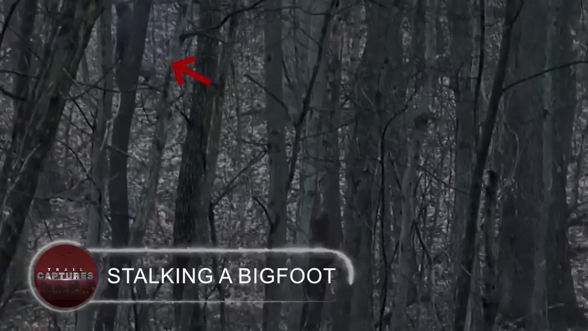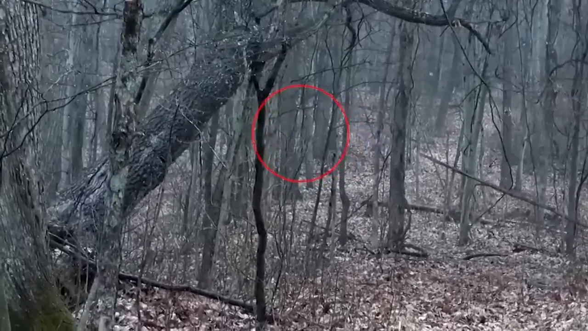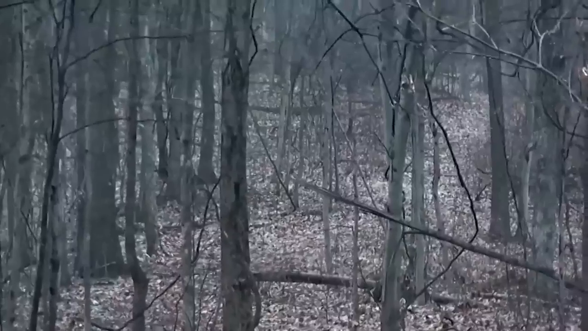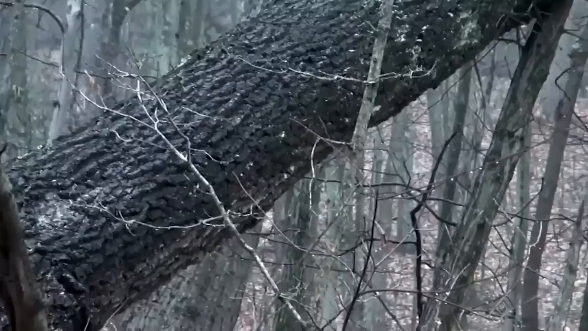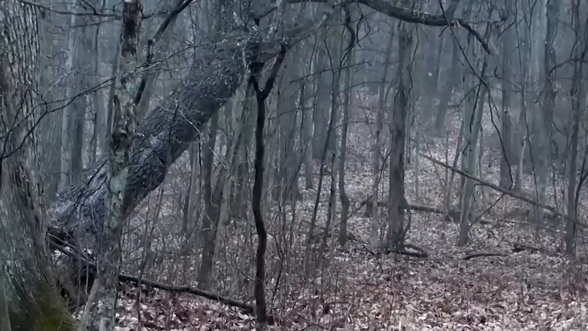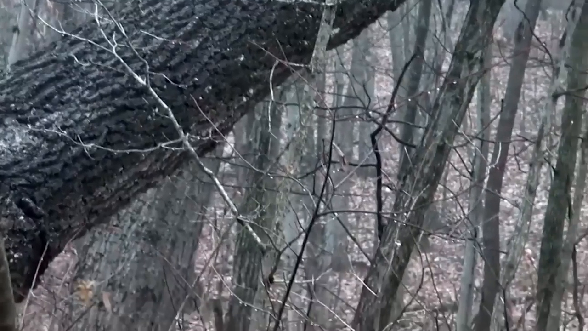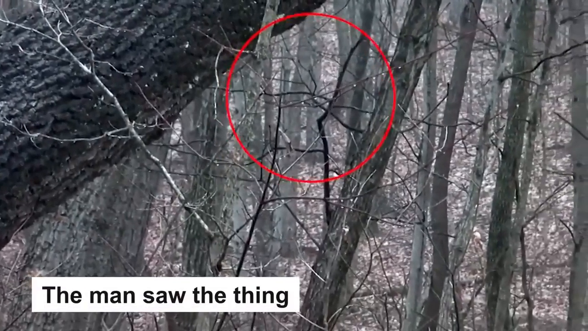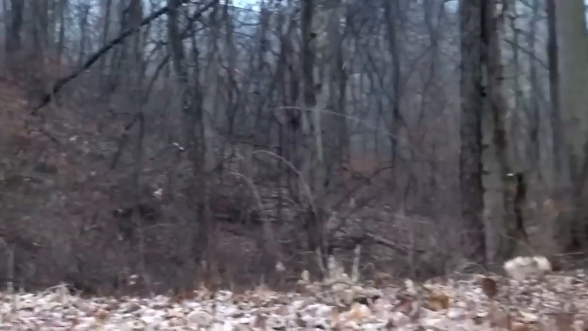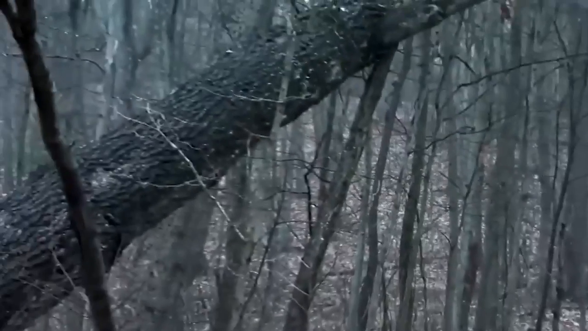Stalking a Bigfoot. This time, a man rather than the Bigfoot made the decision to follow it. As he entered the woodland in the snow, the man was certain he would find what he was looking for. Not so simple, however, after spending several hours strolling through the woods. The man saw this thing. The hirsute person, either unaware of him or choosing to ignore him, was observed strolling around, unfazed by the man.